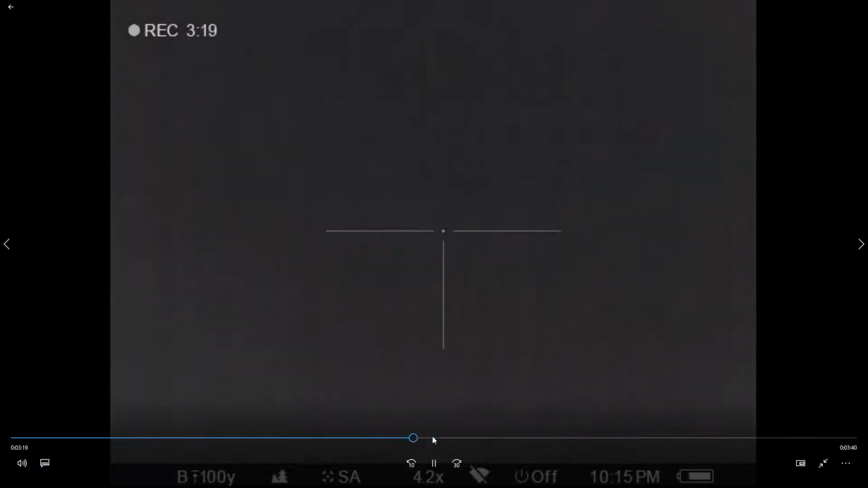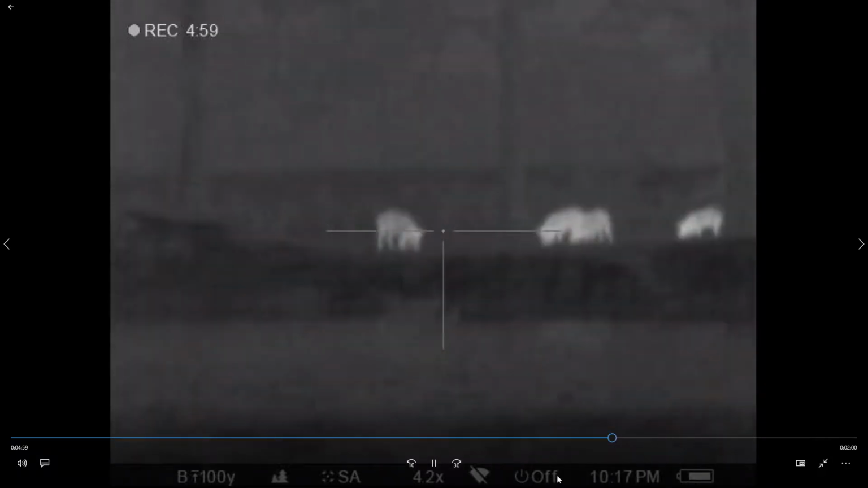Trying to run this up and find out where I'm at here. Still trying to find the video. All right, there it is. Comes up to a little old tank right here. He's actually shooting, and he's opposite of me. He's not zooming in. Makes these shots like this real easy. But anyhow, we saw these hogs up there, and he had to circle a little to get downwind of them.